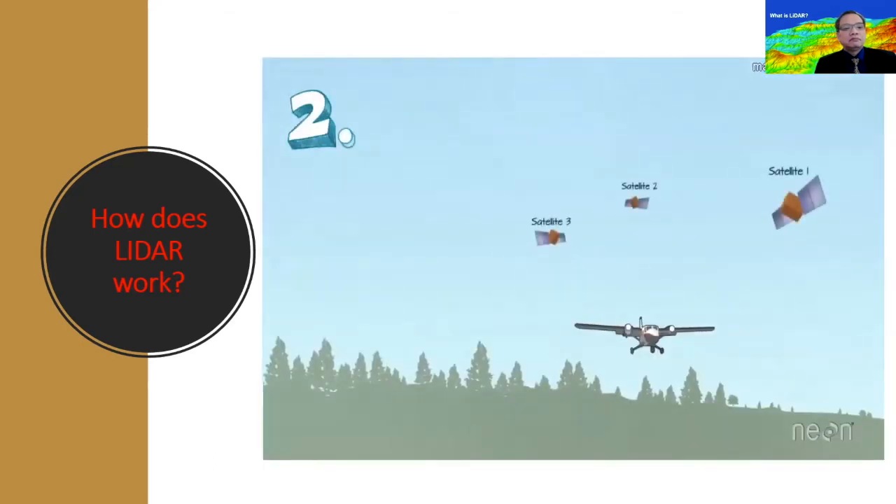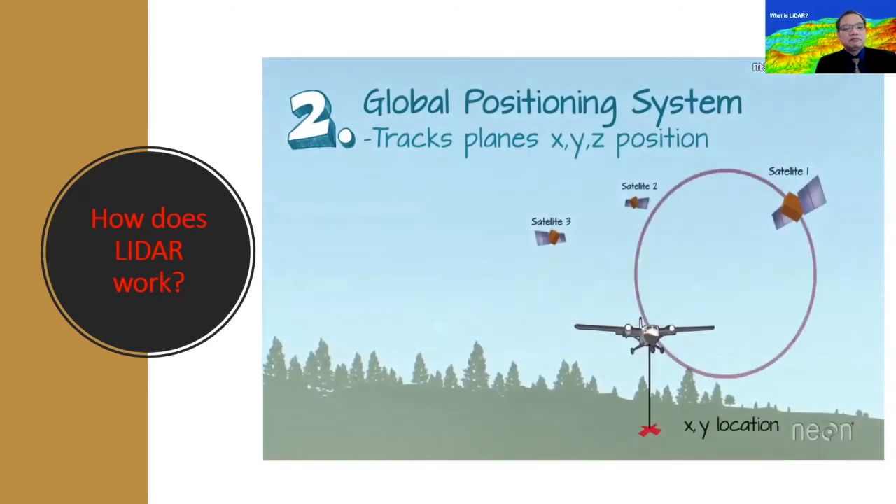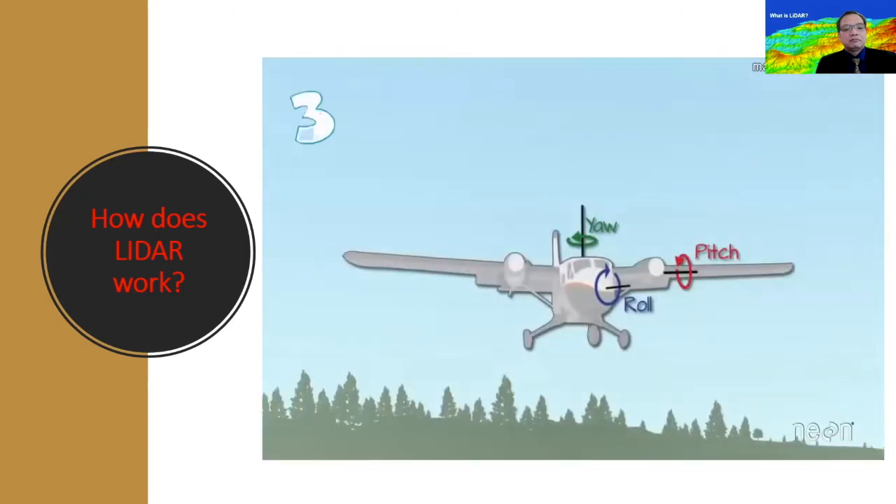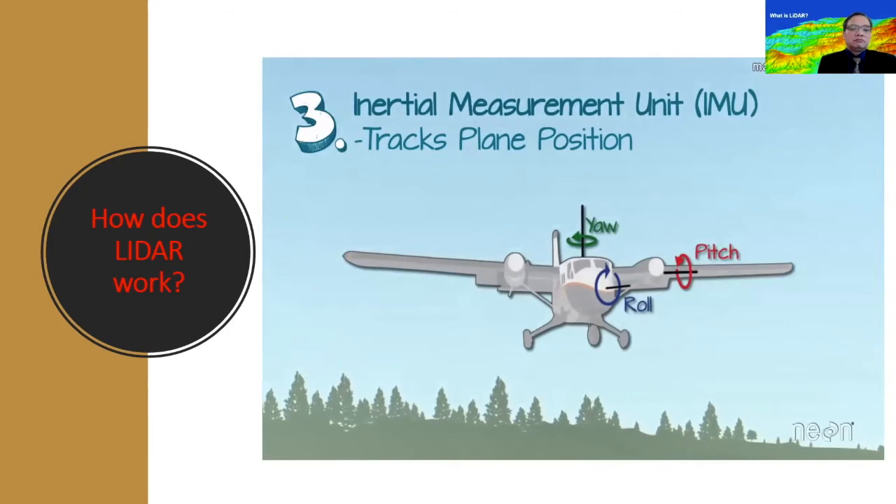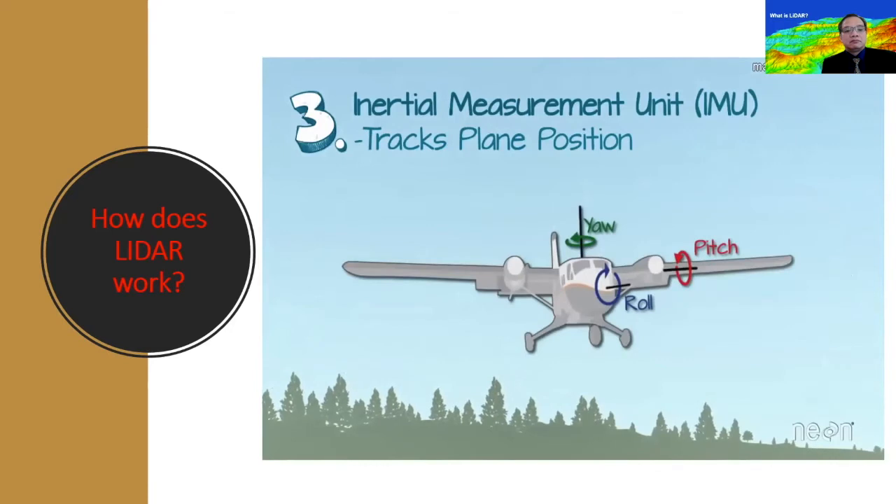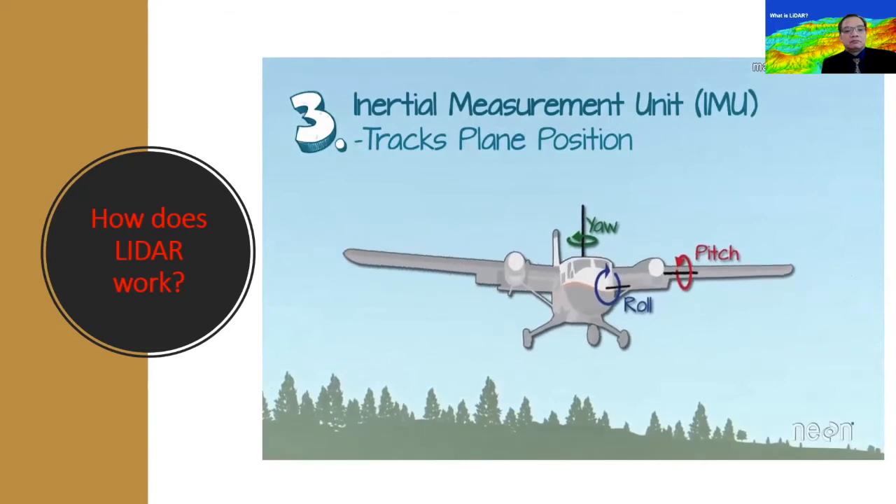The next component of a LIDAR system is a GPS receiver that tracks the altitude and XY location of the airplane. The GPS allows us to figure out where LIDAR reflections are on the ground. The third component of a LIDAR system is what's called an inertial measurement unit, or IMU. Not to be confused with EMU, an IMU. The IMU tracks the tilt of the plane in the sky as it flies, which is important for accurate elevation calculations.